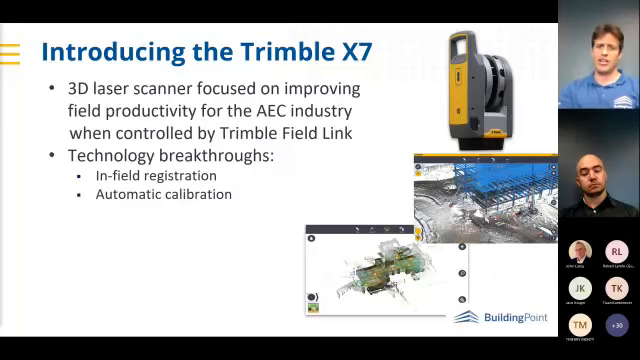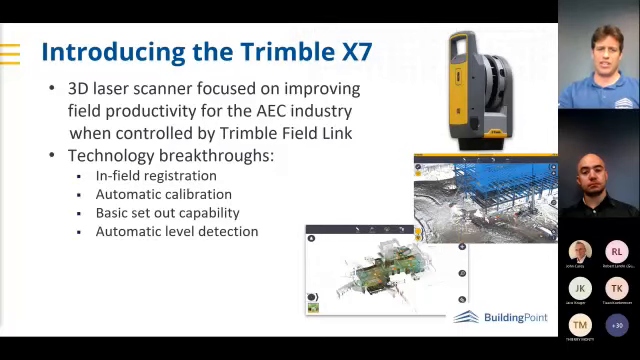Automatic calibration, so every time you start up your scanner, it'll run a calibration routine so you can have 100% confidence that you're in your data. And you can even produce a valid calibration certificate directly from the scanner within about 2 to 3 minutes whenever you want. It has basic set-out capability, automatic level detection, a survey-grade compensator, and an integrated laser pointer.